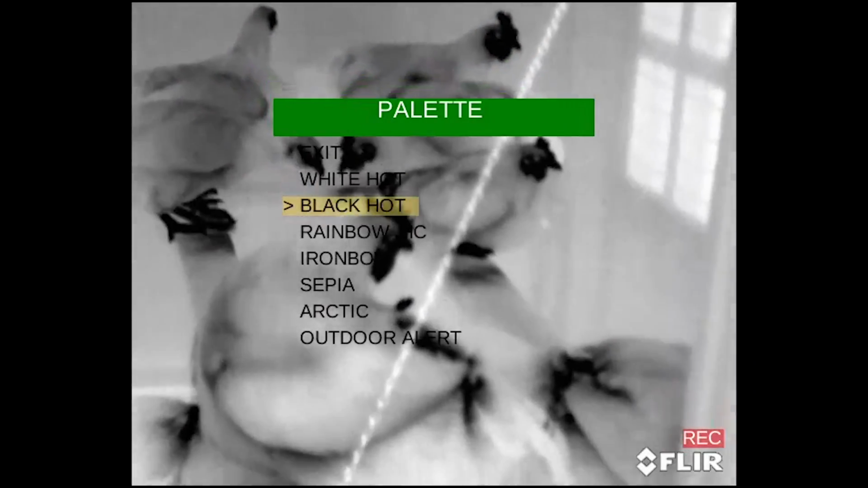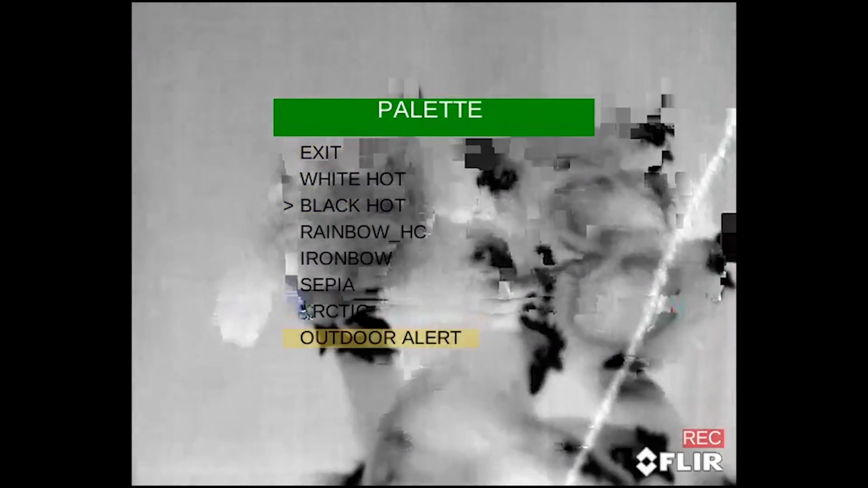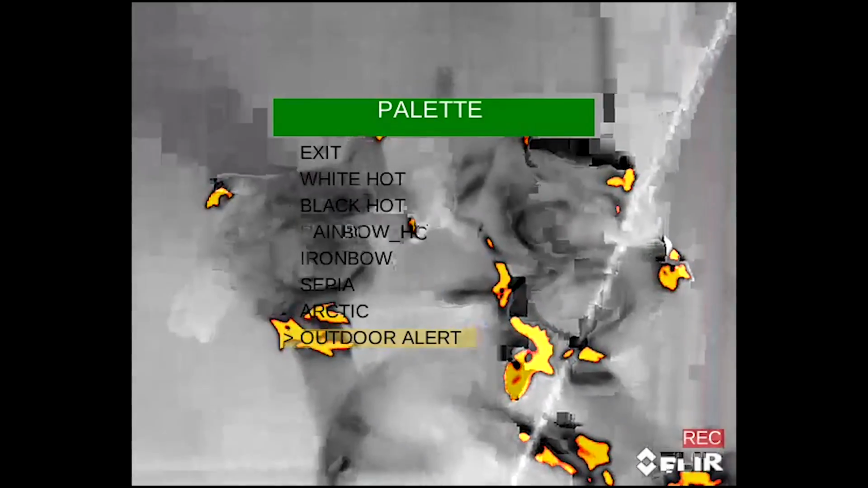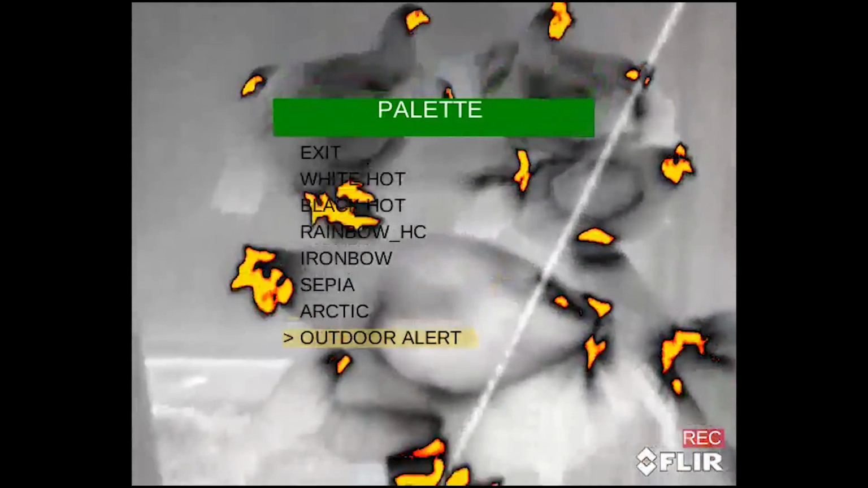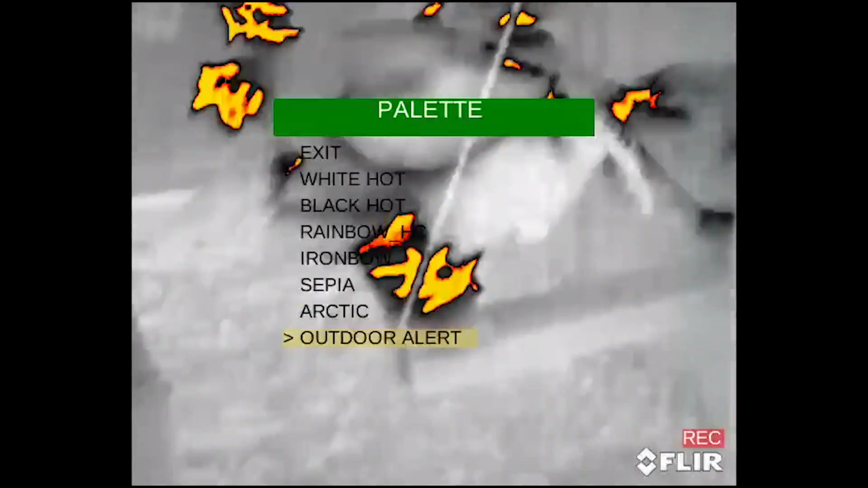So you can see a much different look there. What is really cool, the one I really like, I mean you can do all these, they're all different, but what I really like is the outdoor alert. So it shows the hot stuff as bright red and orange and everything else as black and white. Makes it really easy to see if there's an animal in a field. Kind of give you an idea of what we're looking at there.